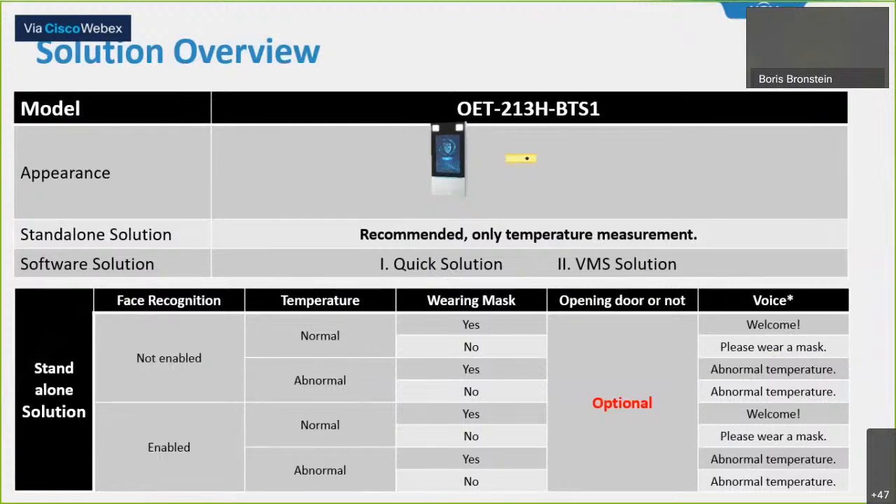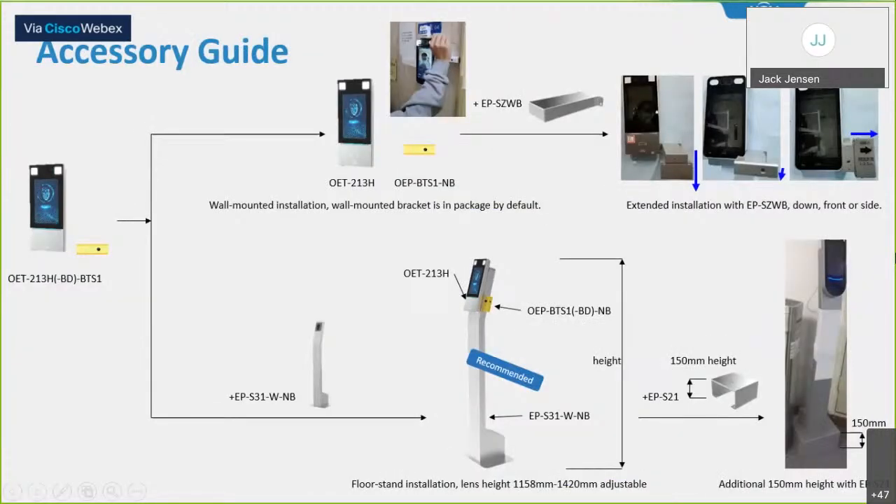Hey Terry, if we can't figure out how to get your voice on here, we're going to have to wrap it up. Yeah, I think we lost connection with Terry for that one.